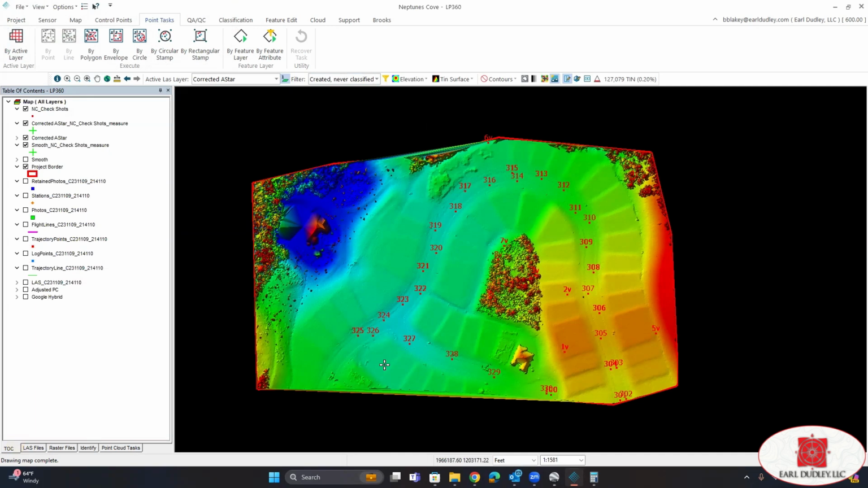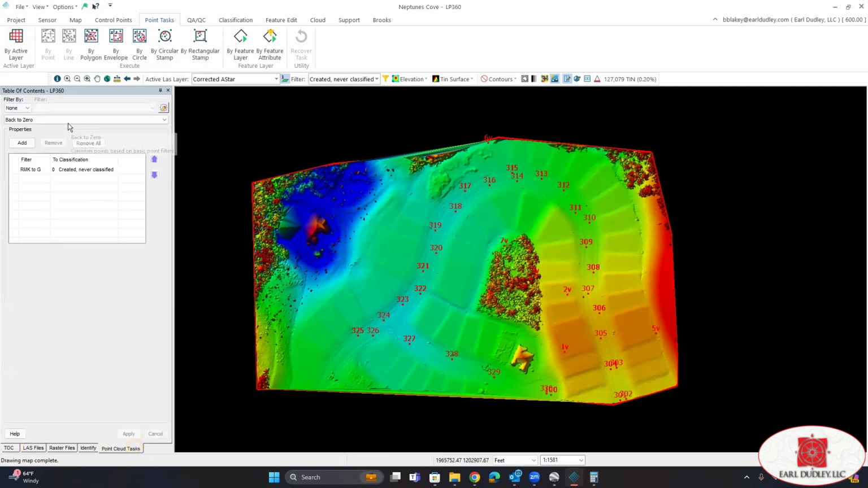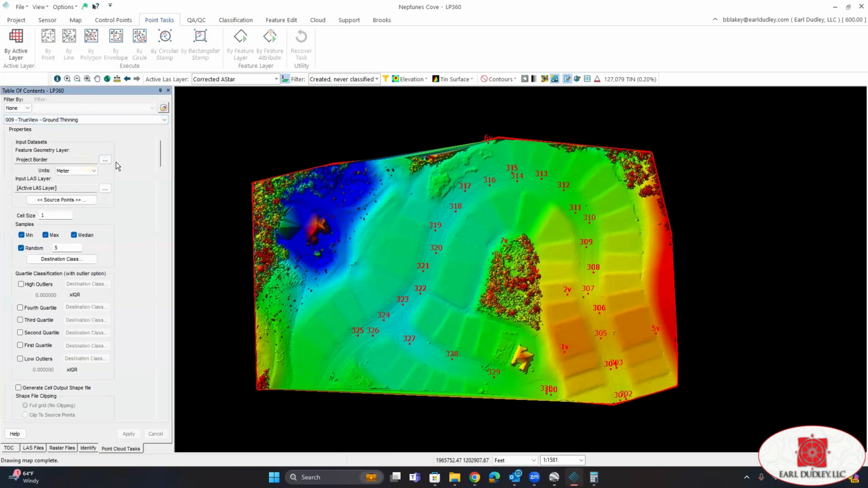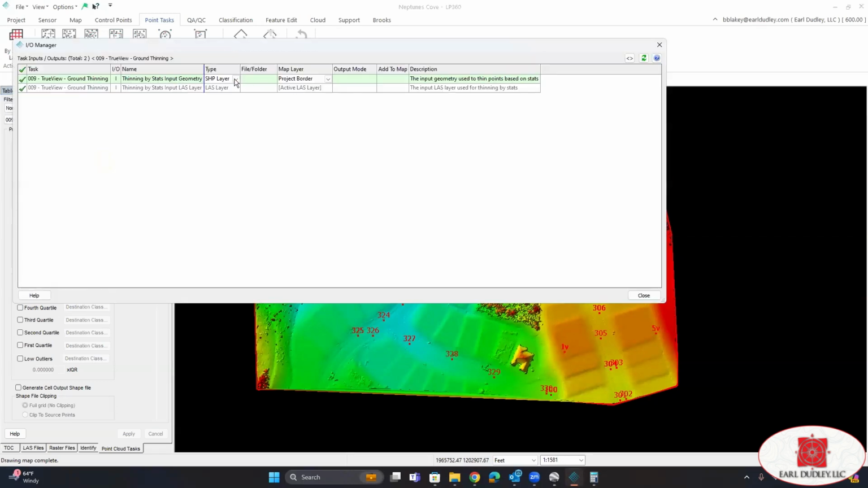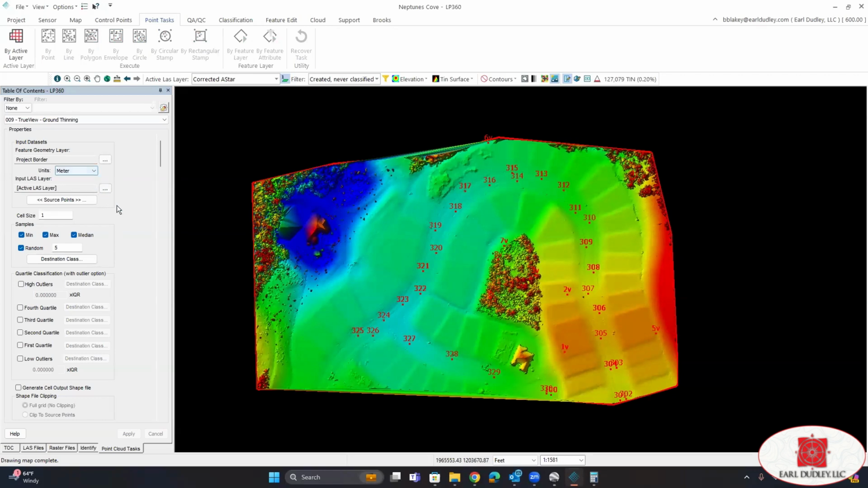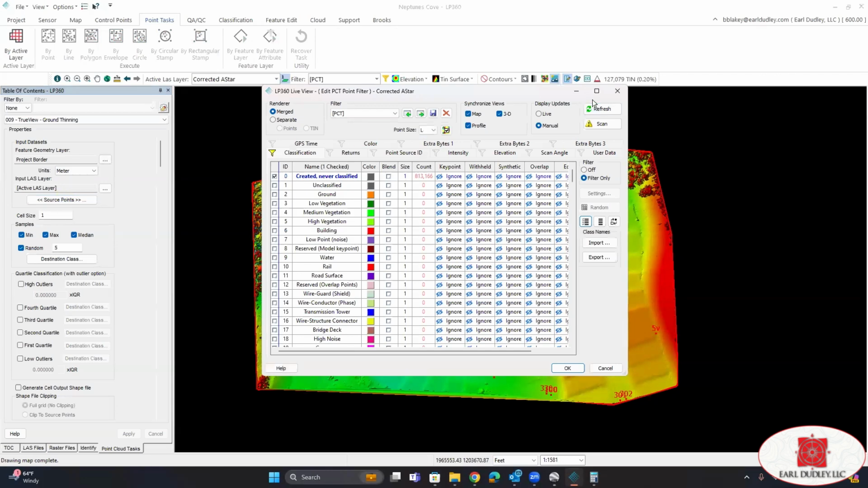Okay, we're ready to go ahead and begin classifying our point cloud. We're going to click Point Cloud Task. And in the drop-down menu, we want to select the ground thinning. Feature geometry layer is going to be the shape layer and the name of your boundary. Units meters. We want to have active LAS layers selected, and the source points we want to have created, never classified.